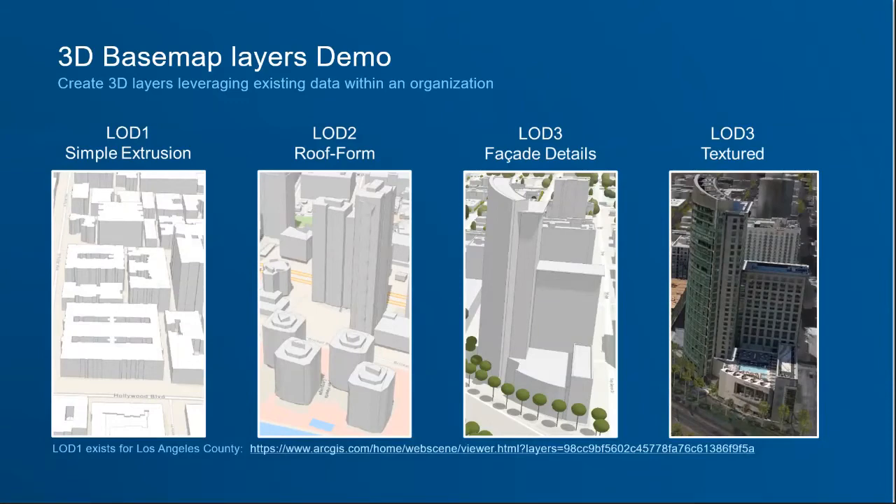And the one that's not here is, of course, the meshes, which is where that's all photogrammetrically derived. But we are working on ways to take those photogrammetric derived meshes and break them out into individual buildings that will then be able to tie to attributes, so you can do more analysis with them. But that'll be coming in the future.